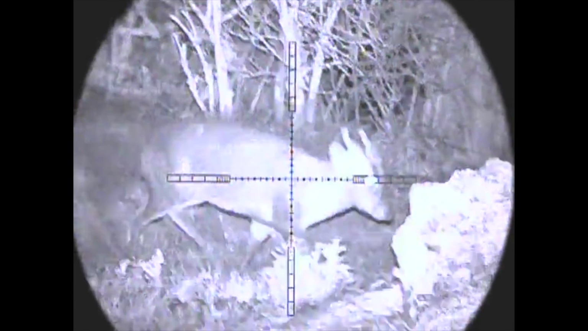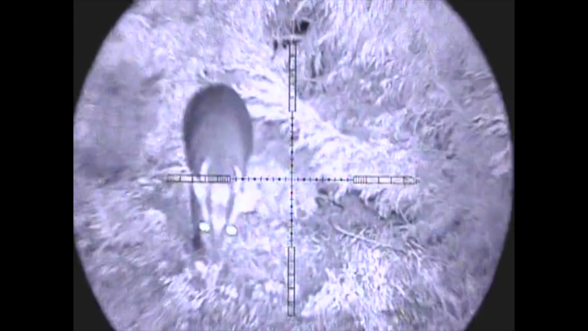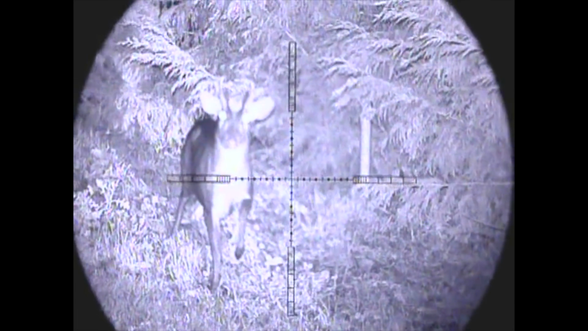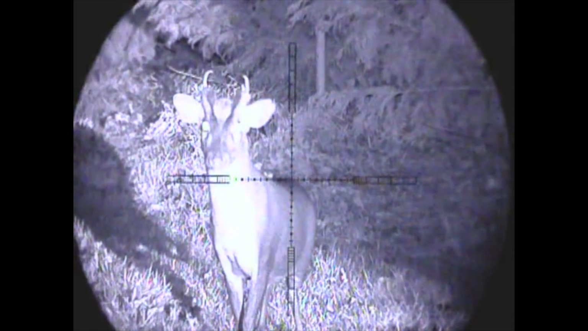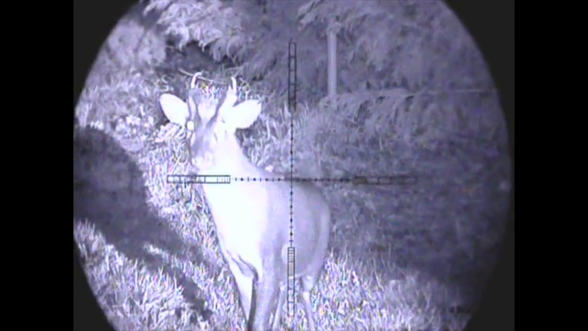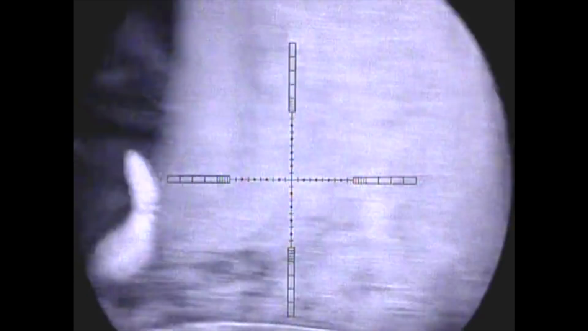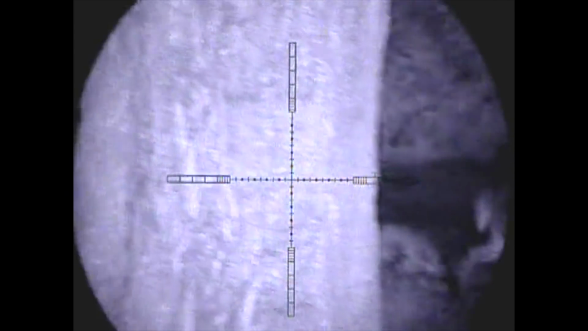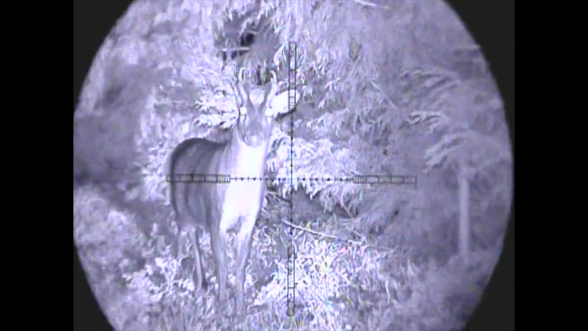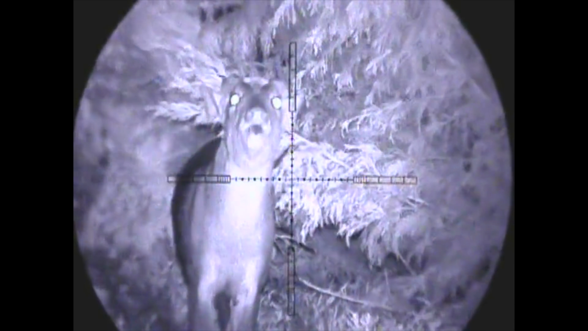Something else we bumped into that evening, which was quite nice to see, and it actually came real close, about 20 yards away, was this fantastic looking muntjac here. About 20 yards away. They may well be the smallest, but they're certainly not lacking in courage, and he's clearly not happy that we're in his territory.